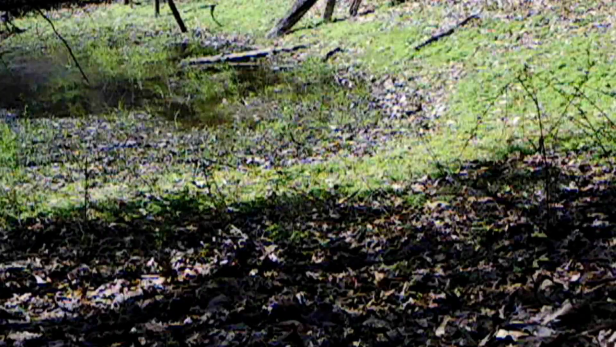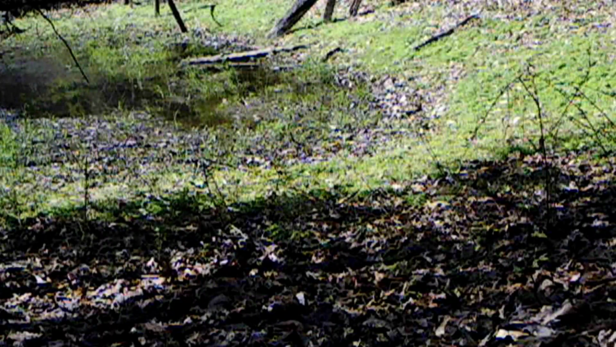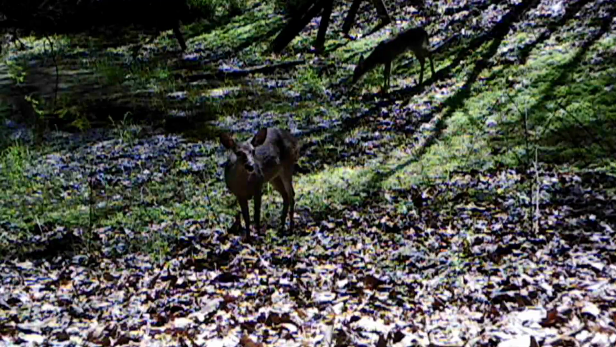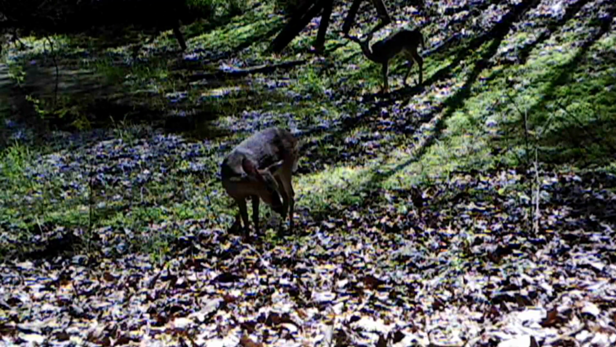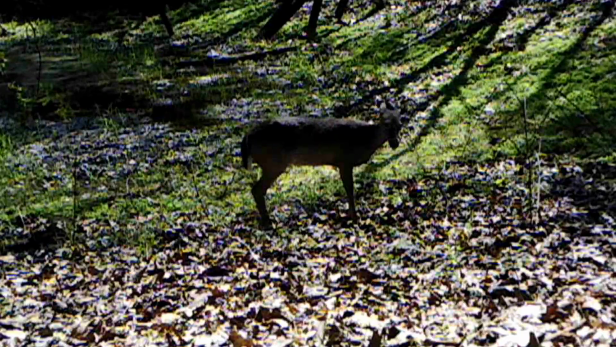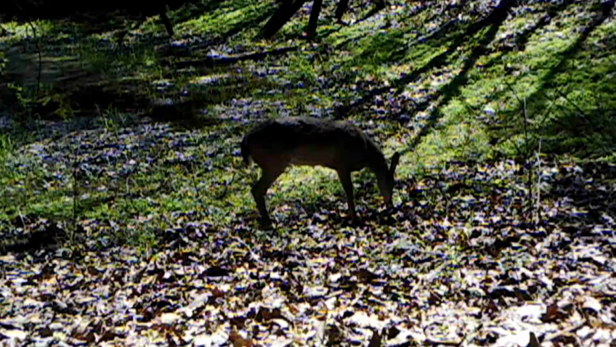Down at the pond, it's so peaceful down here. Water fluctuates according to the rain. No turkey, but the deer sure love it. They love this new grass sprouting up. Till something scares them off.